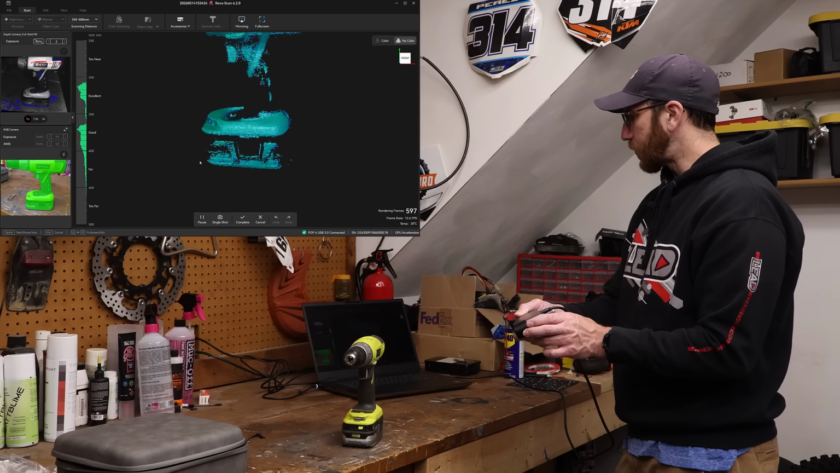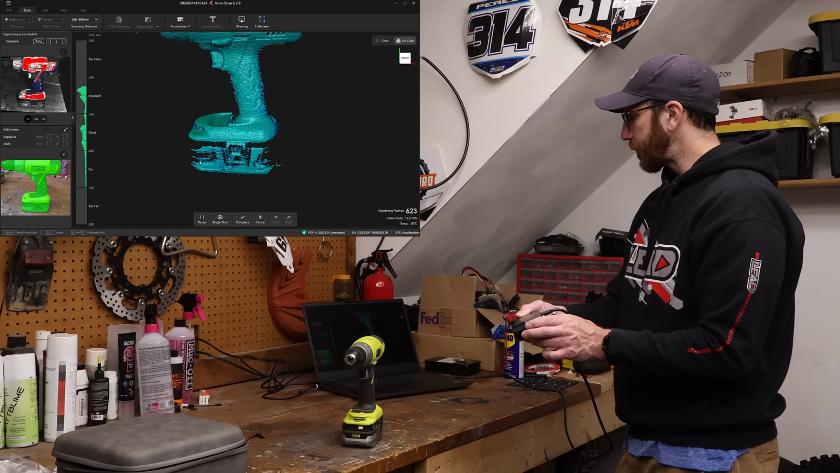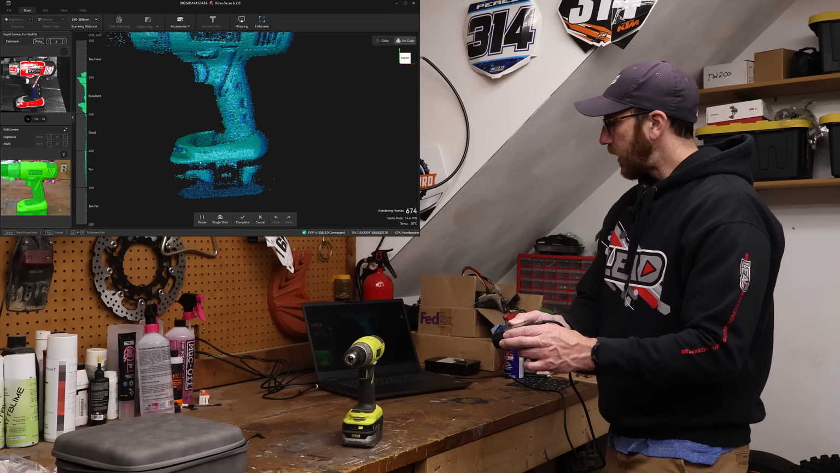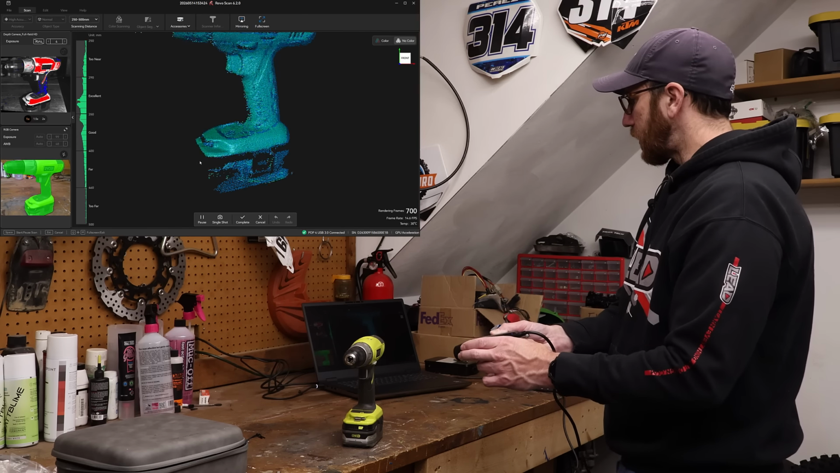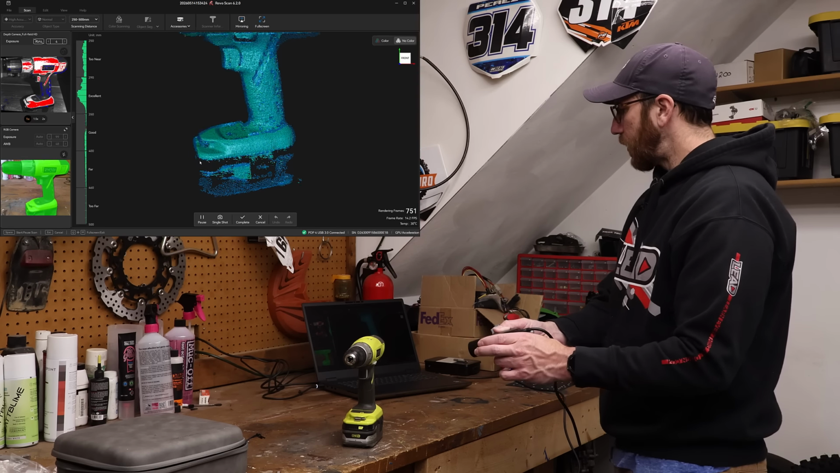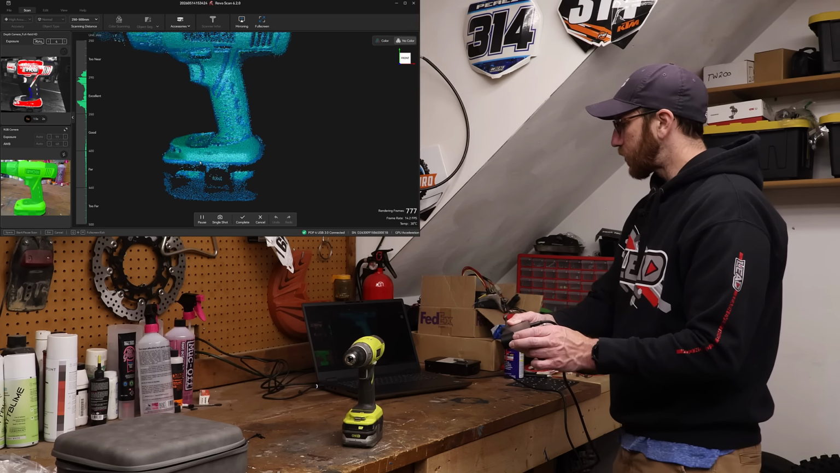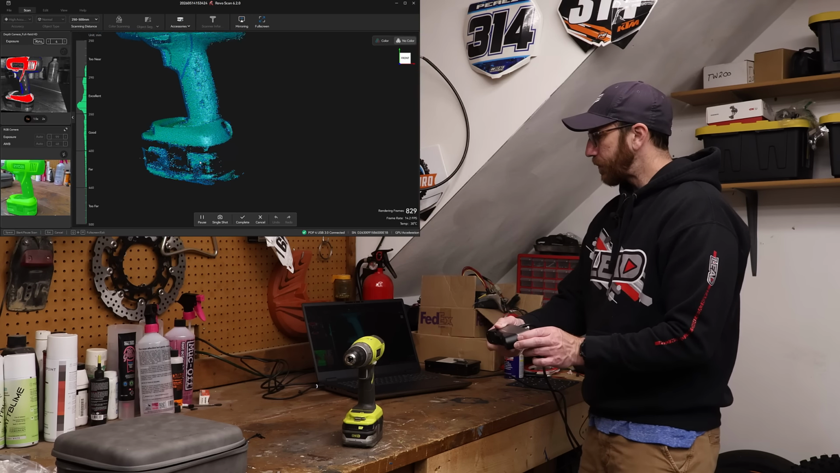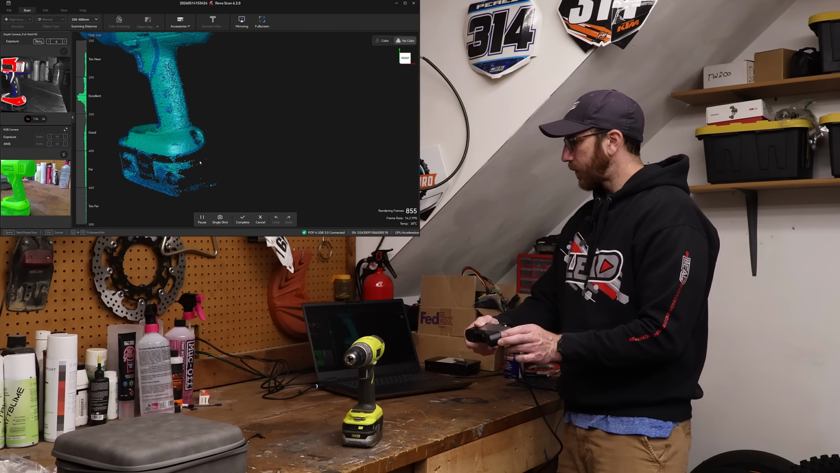I have to kick the exposure up high enough to get the grip, which means that the rest of the drill is overexposed. And this is where using something like a laser scanner is going to give you much better results for a couple of reasons. One, because the exposure value isn't really going to be the same as laser intensity.